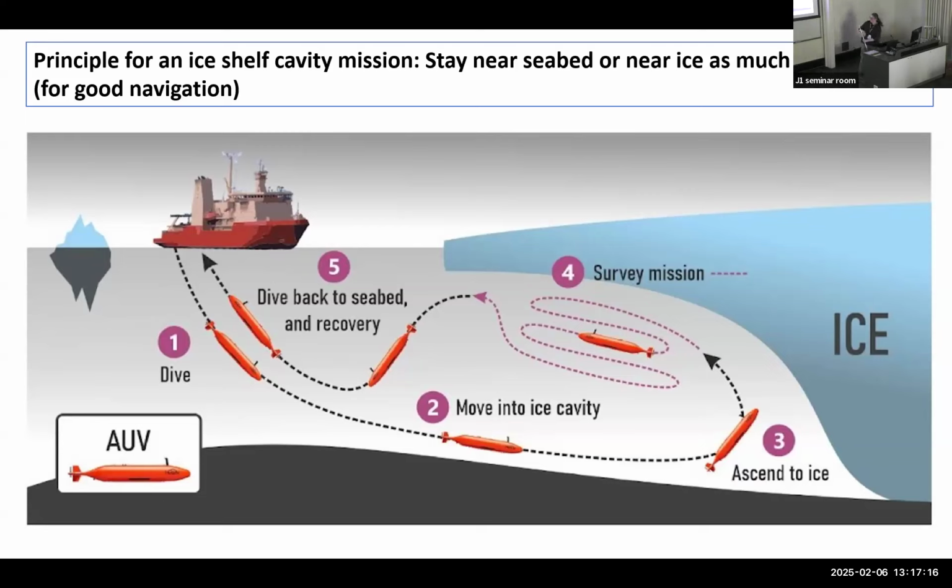And during this time, you can communicate via sound from the vessel, but when it's inside the cavity, there's no communication. And this takes typically 24 to 28 hours. So when it's inside the cavity, normally we tell them that you can do other projects with the ship. You just turn up here on time.